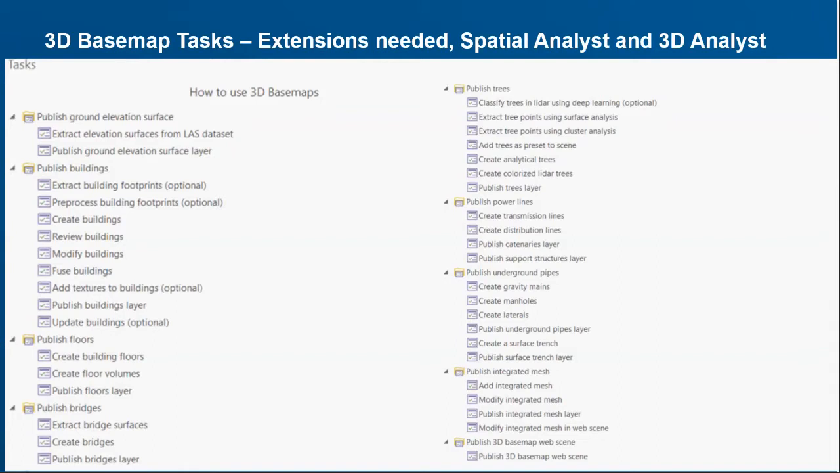We're talking like, for a city the size of Richmond, maybe 6, 7, 8 days of processing on a laptop just to classify the trees. But you don't have to do it that way. You can also use the extract tree points using surface analysis, where you're down to a few hours to process an entire city. There's also tree points using cluster analysis, which is another process.